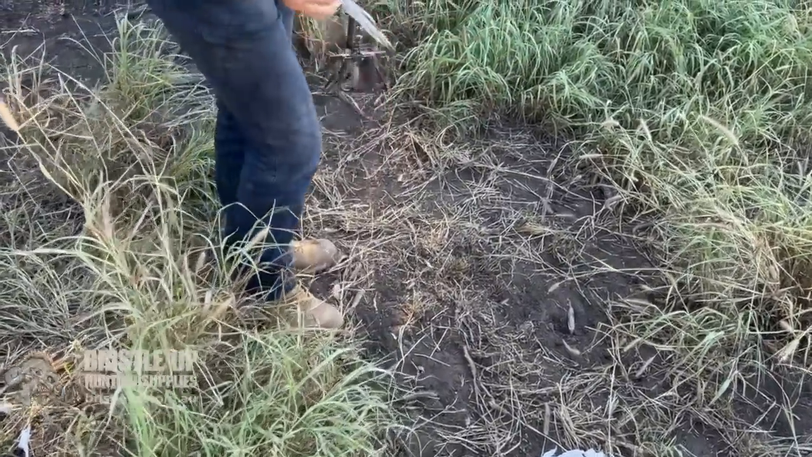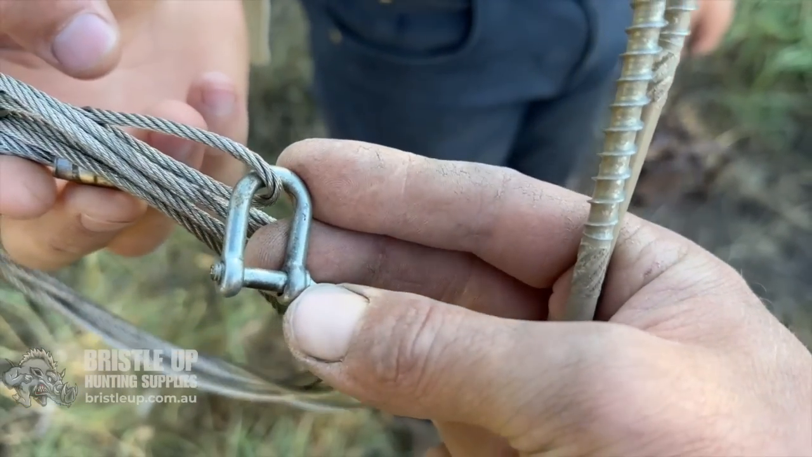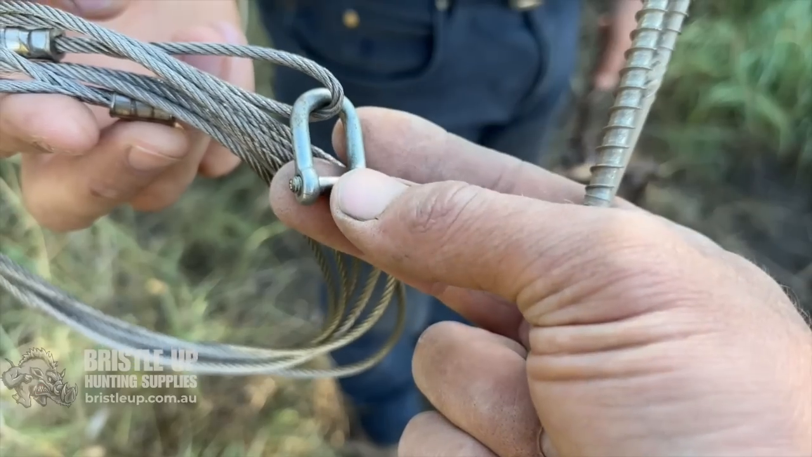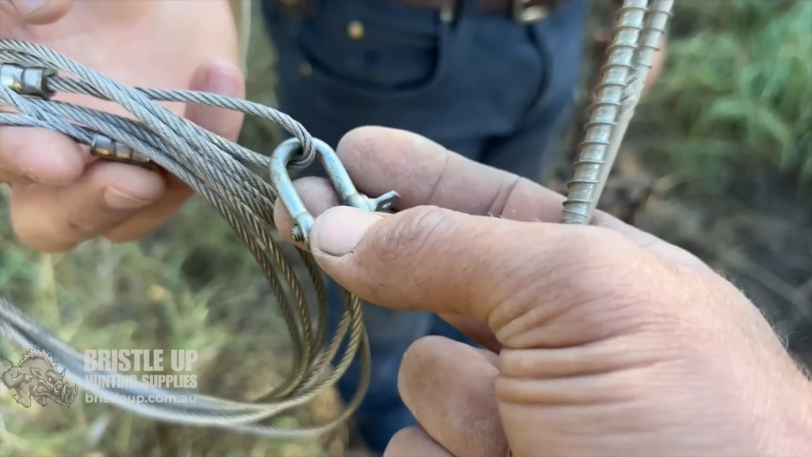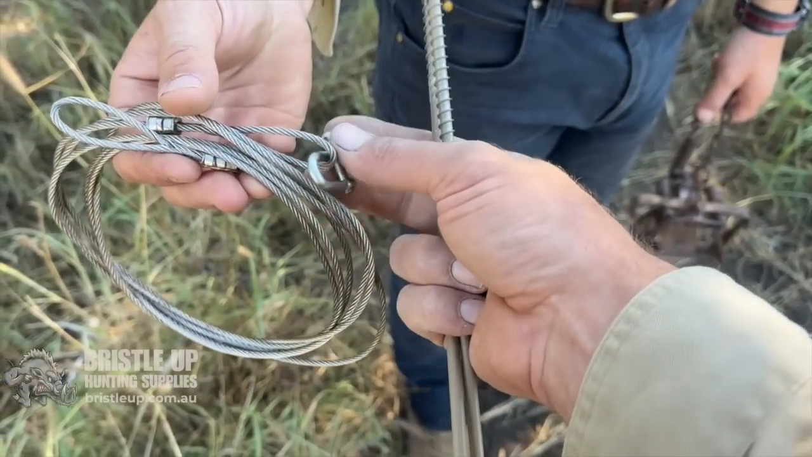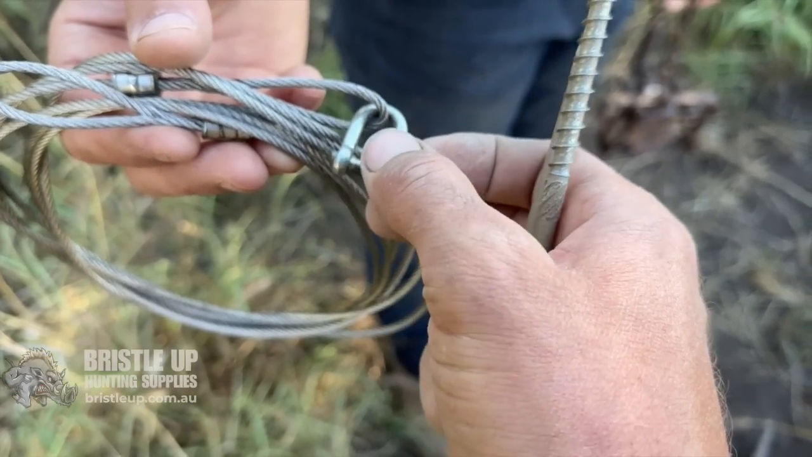Those thicker ones, so that's the thinner ones. They're okay. I think they'll be perfectly fine for foxes and stuff like that, but for dogs I'd probably recommend going a bit heavier than what I did with them, just because that one dog I had bit the D shackle and actually squashed it in a bit, which made it come loose.